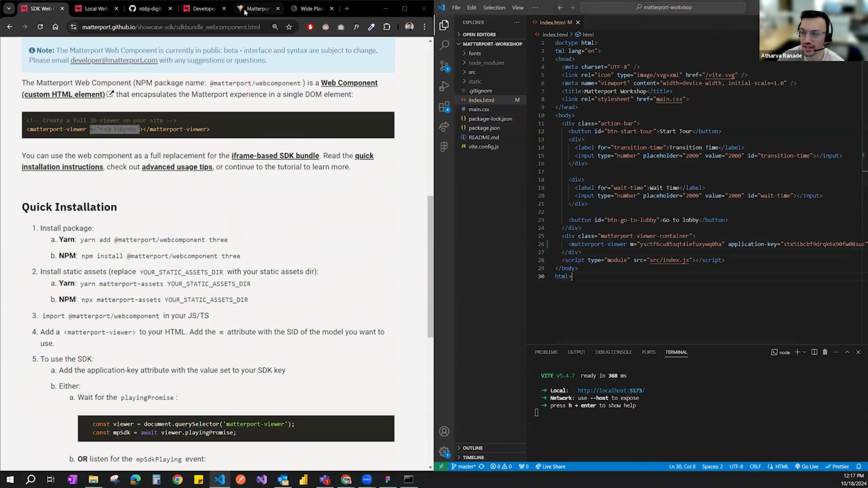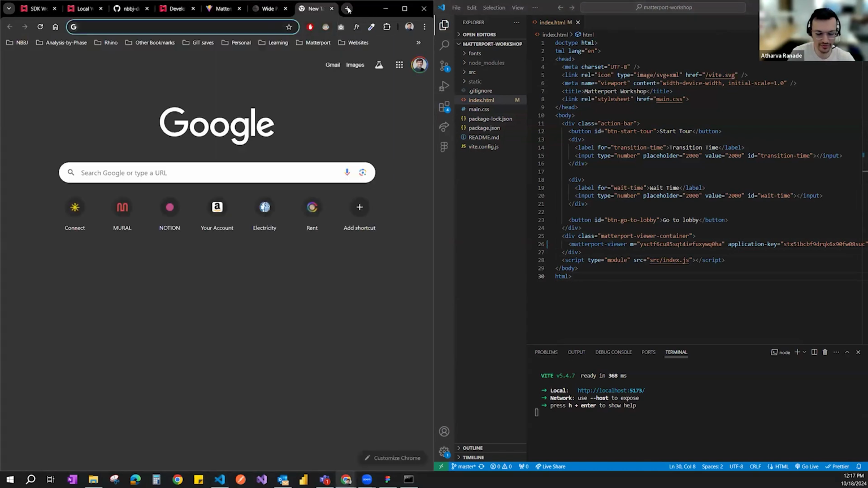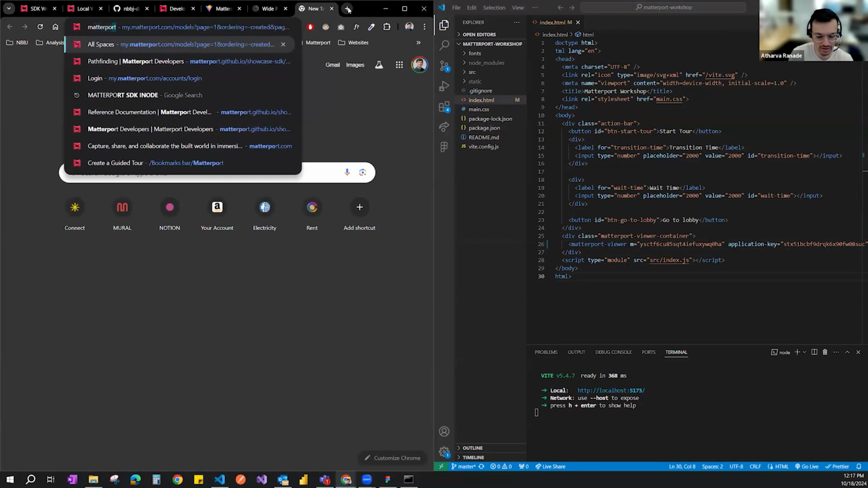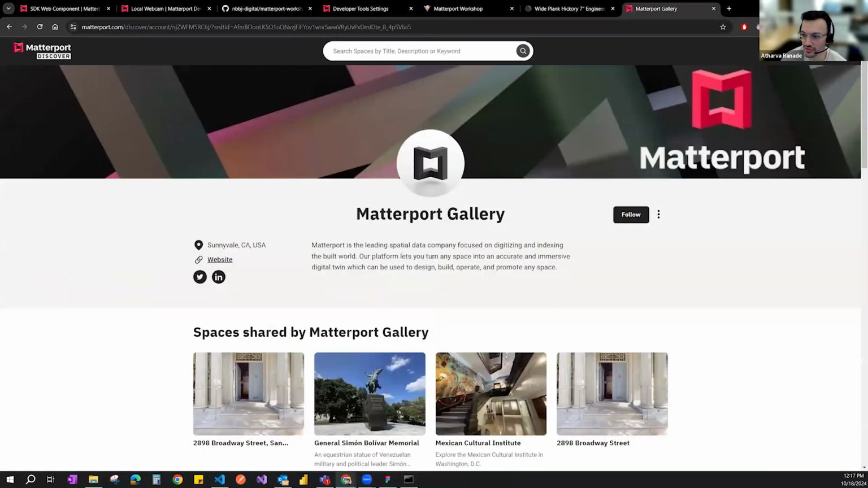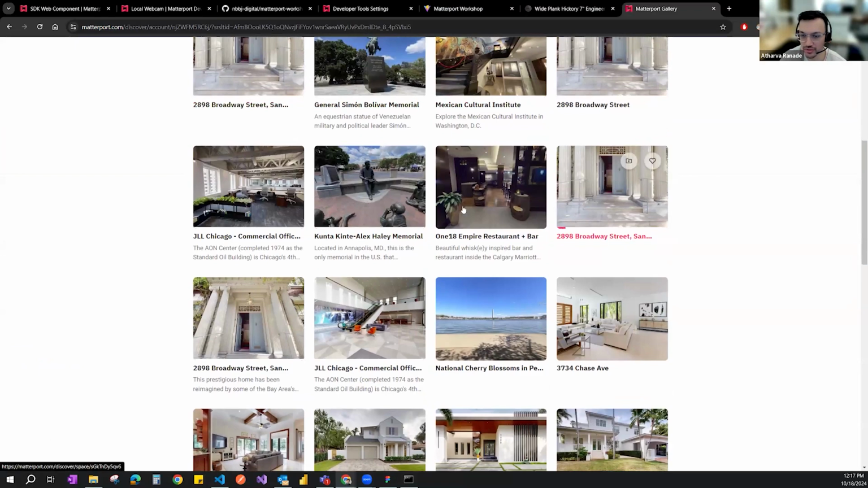And so the way to get the model ID is that if you go back to any space, you will see, if I go to Matterport gallery, the Matterport gallery offers open scans for anyone to use.